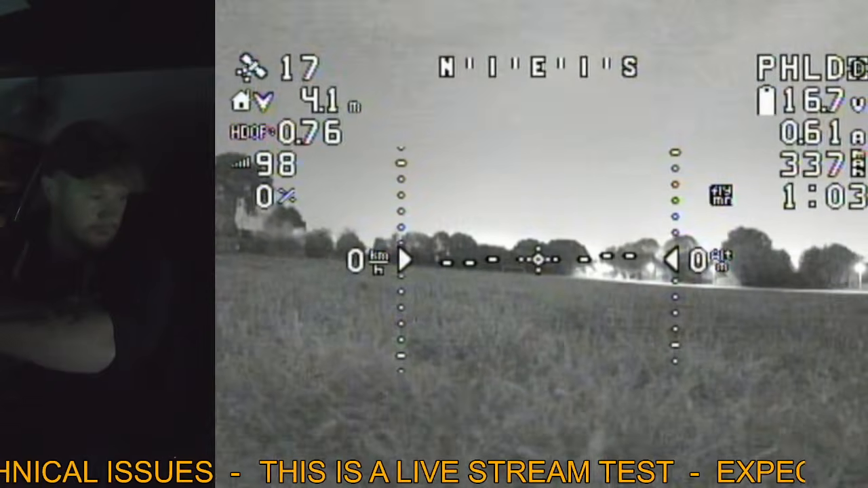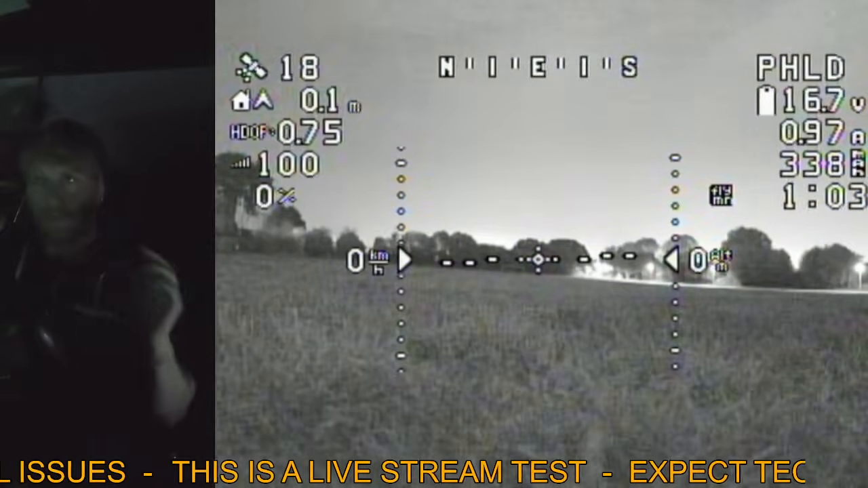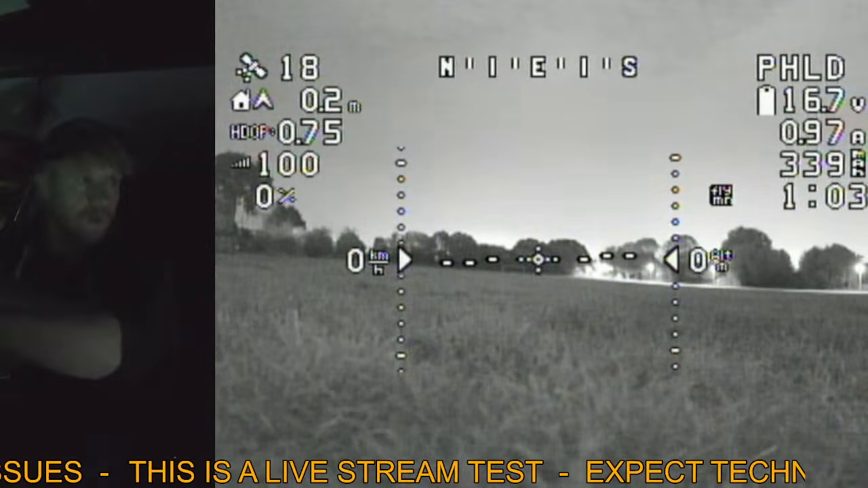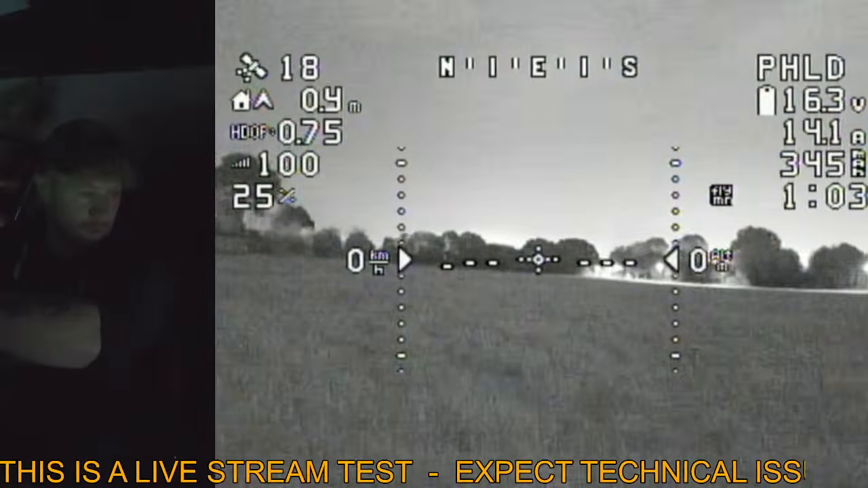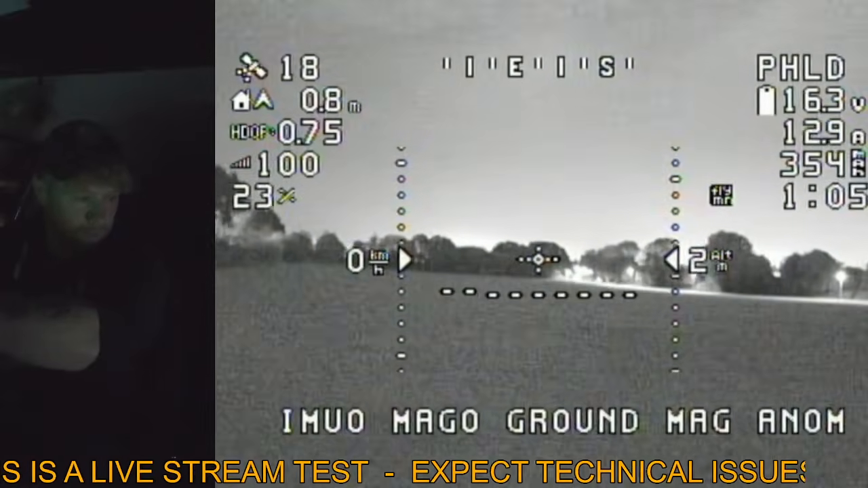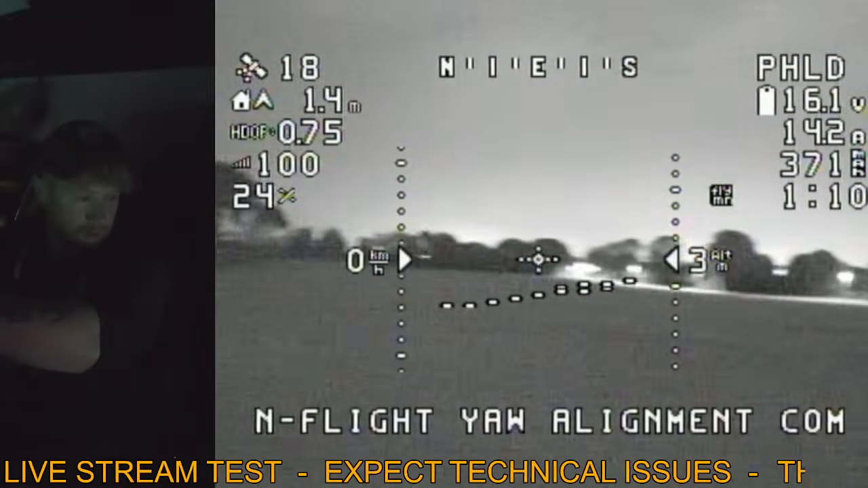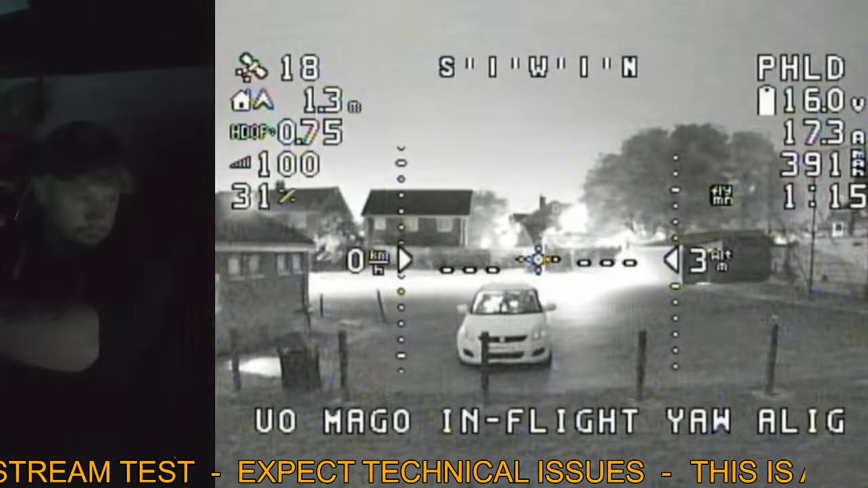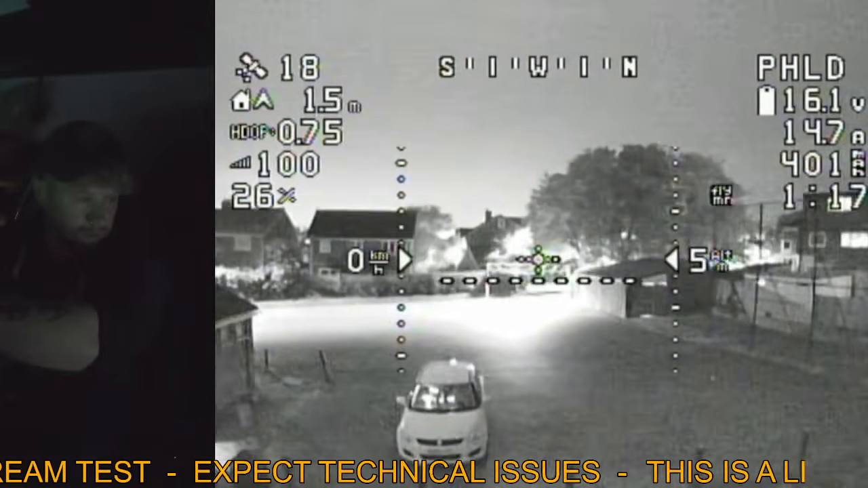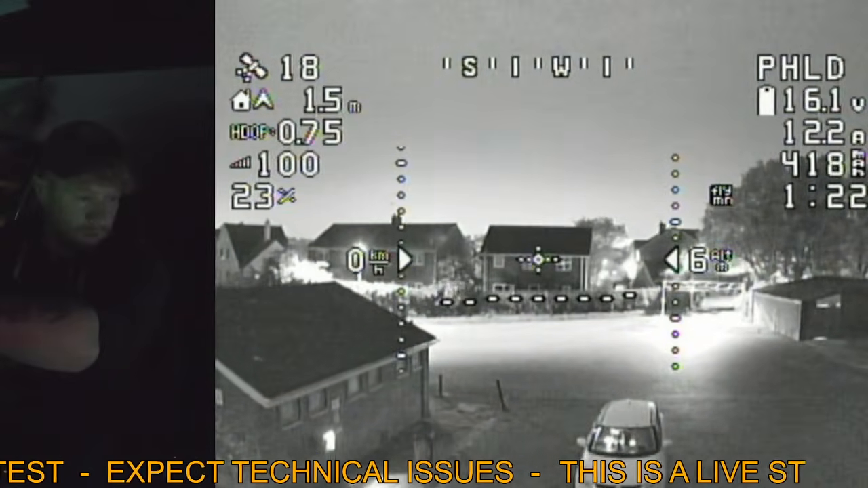So let's get on with it anyway. Let's arm the drone. Now, at the moment, I'm using the near-infrared ultra-low light camera. We'll get the drone up in the air, and then we'll switch to thermal. Right, so throttling up. And then we are up in the air. Turn the drone around. So there's me. Let's just try and get into a bit of a stable hover.